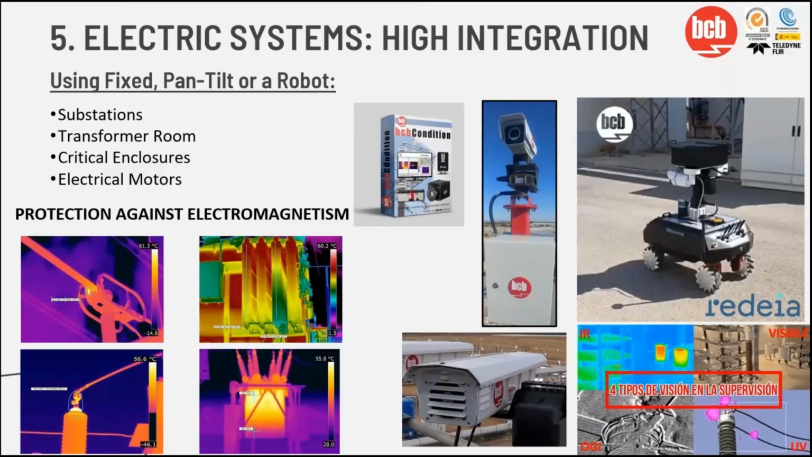These are not only important because they are essential for the production process, but also because they are very expensive if there's a failure. That's why we offer, probably you would say, okay, I just need one fixed camera to be monitoring this area or this motor or this transformer or any critical element for your factory.